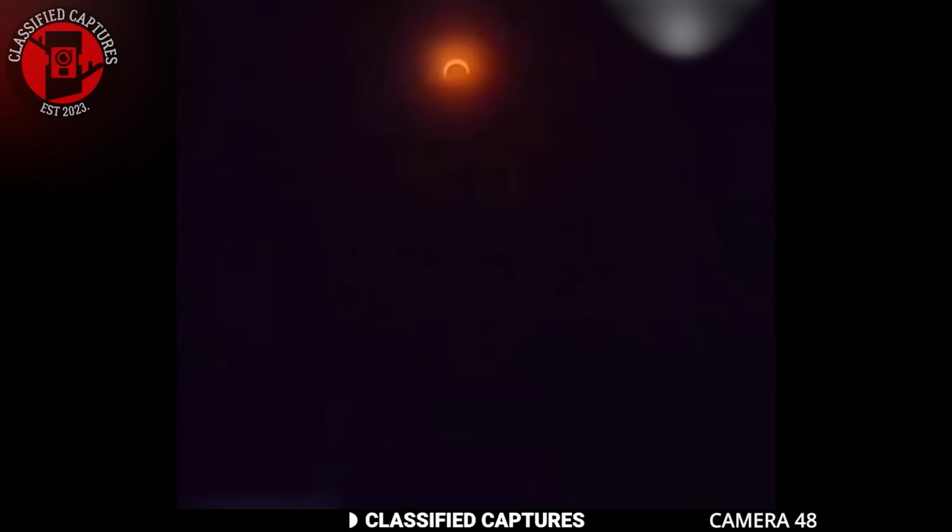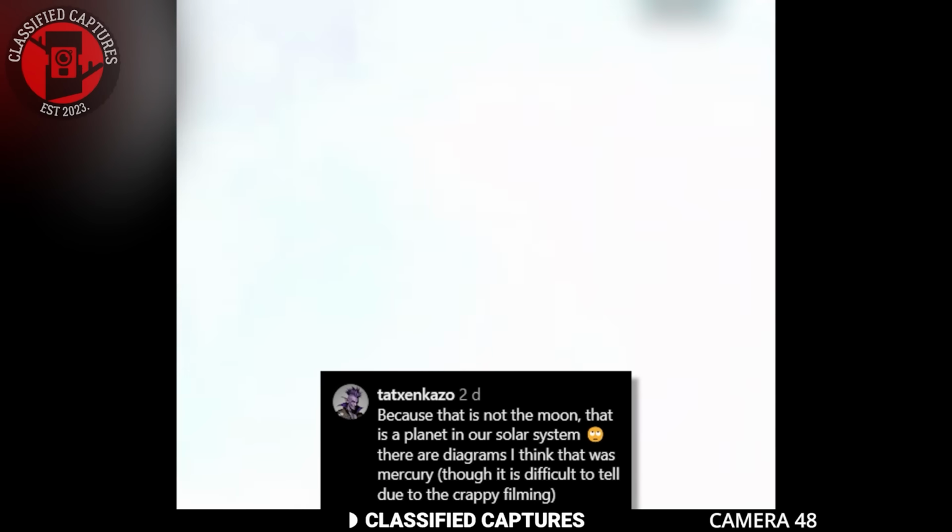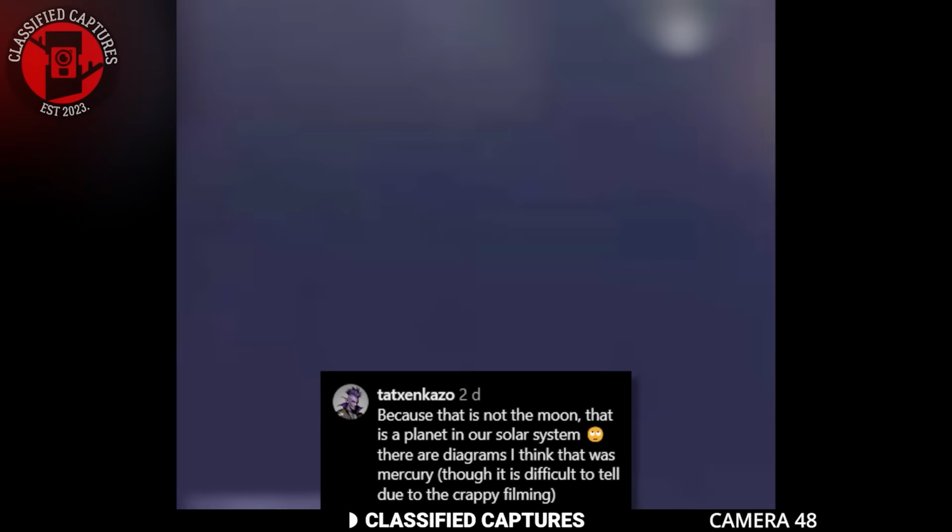Naturally, this has led to several questions being asked, such as how is it possible for an eclipse to appear on one side of the sky but not on the other side? This has led to various theories that the government may be involved in faking natural occurrences. Some even posted comments like this. Some even thought we were looking at a different planet altogether.